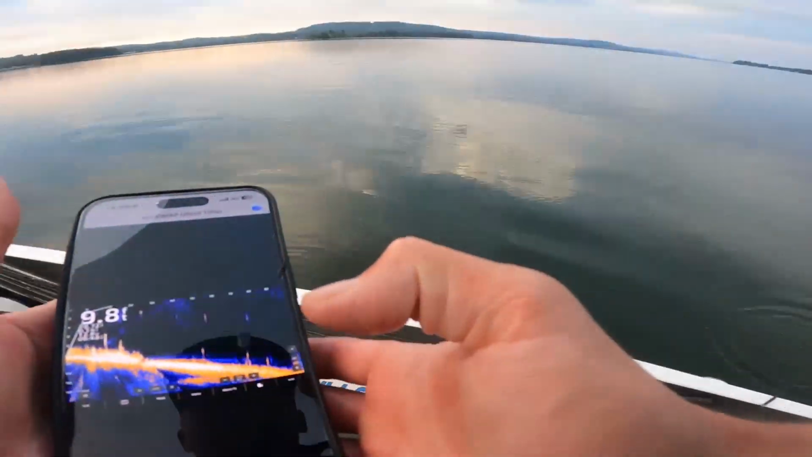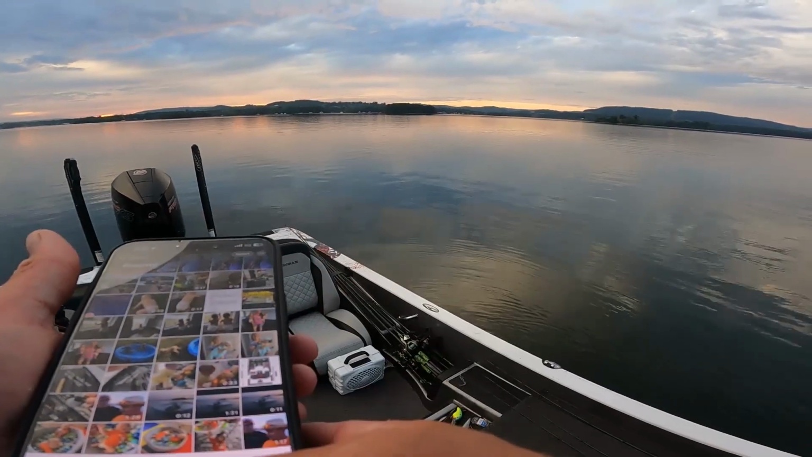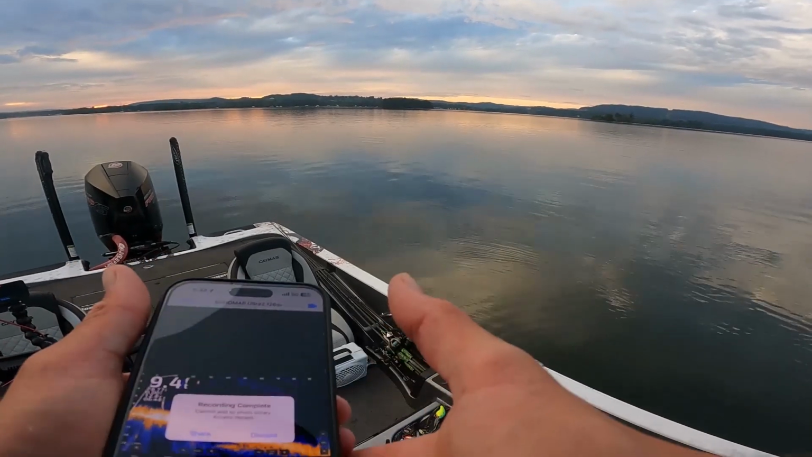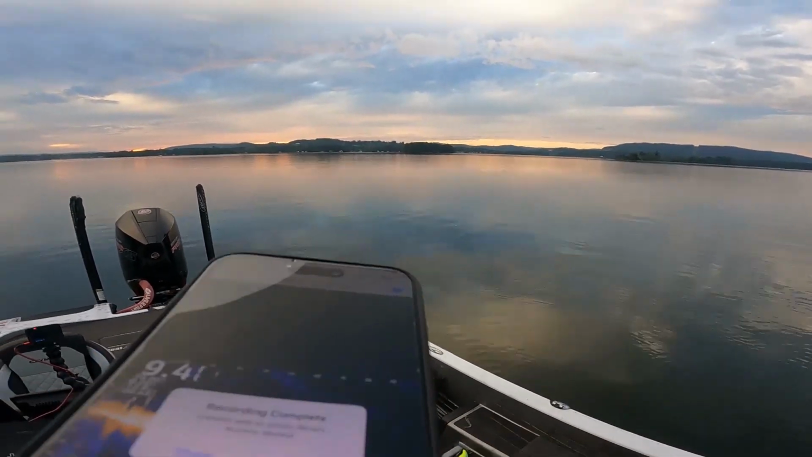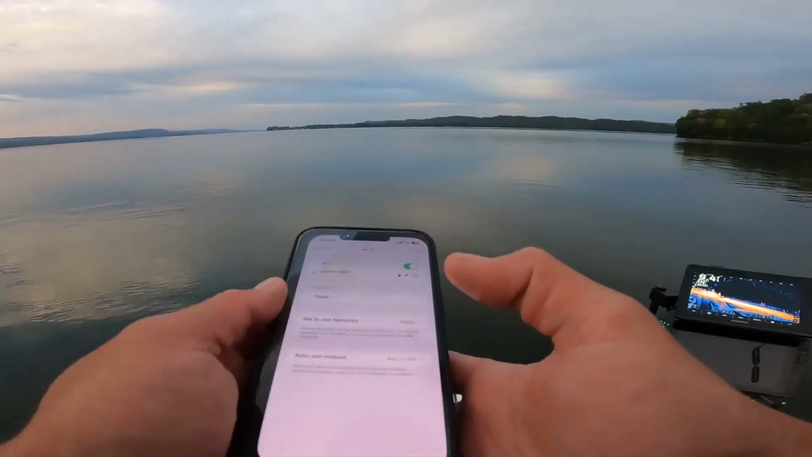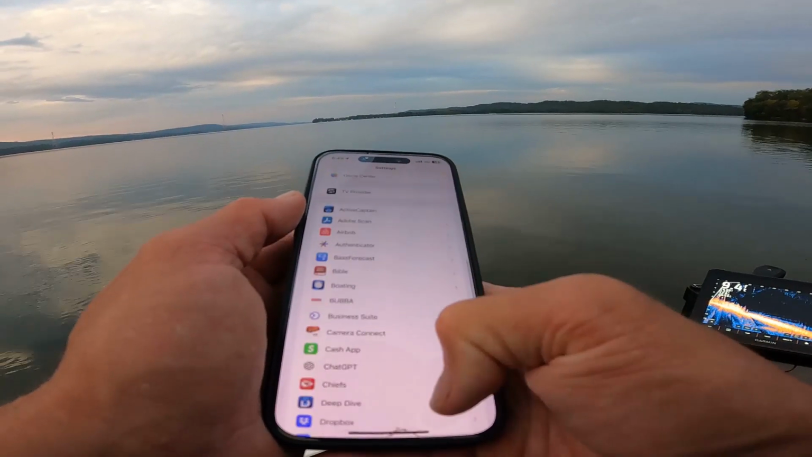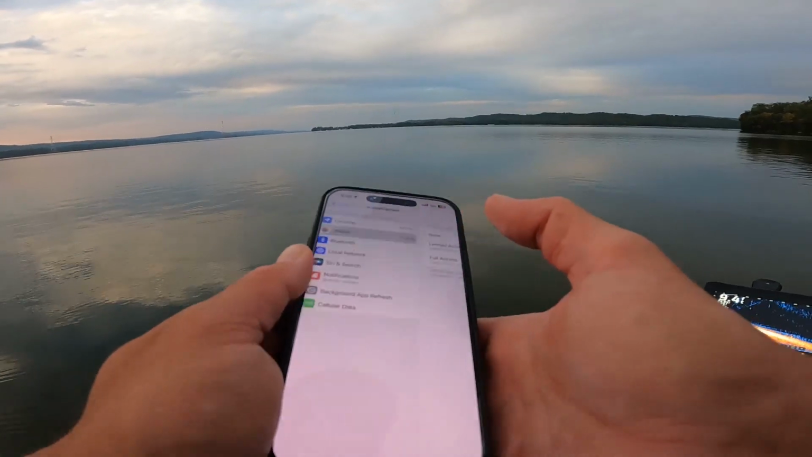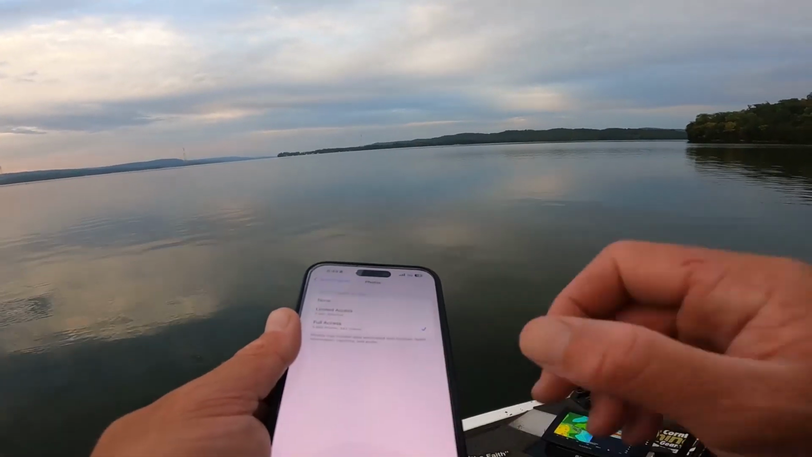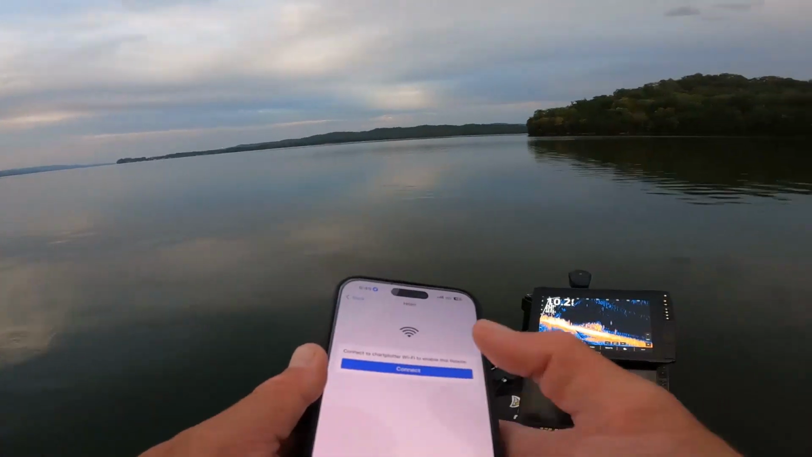All right, I'm gonna make sure. Oh no, it didn't save. Why didn't it save my Livescope recording? It didn't save. Start. Stop. Cannot add to photo library. Access denied, that's why. All right, we need to give the Garmin Active Captain app access to photos. It says full access. Allow full access. All right, let's go back into it.